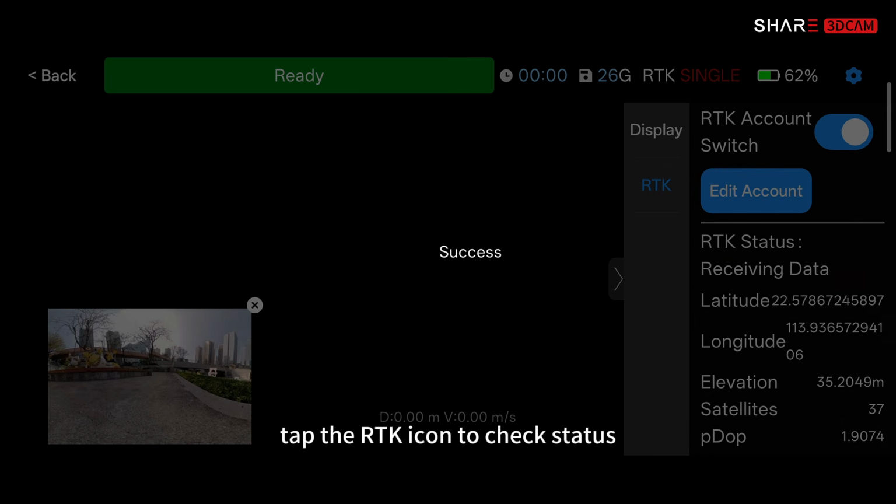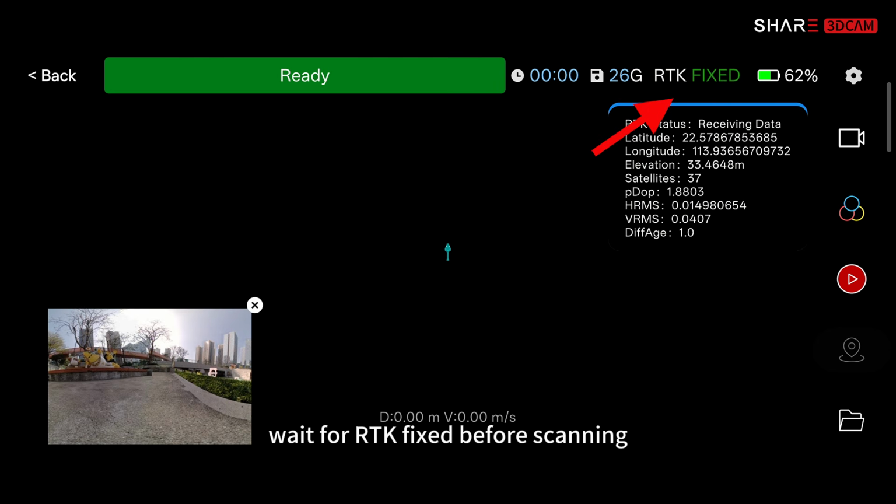Tap the RTK icon to check status. Wait for RTK fixed before scanning.